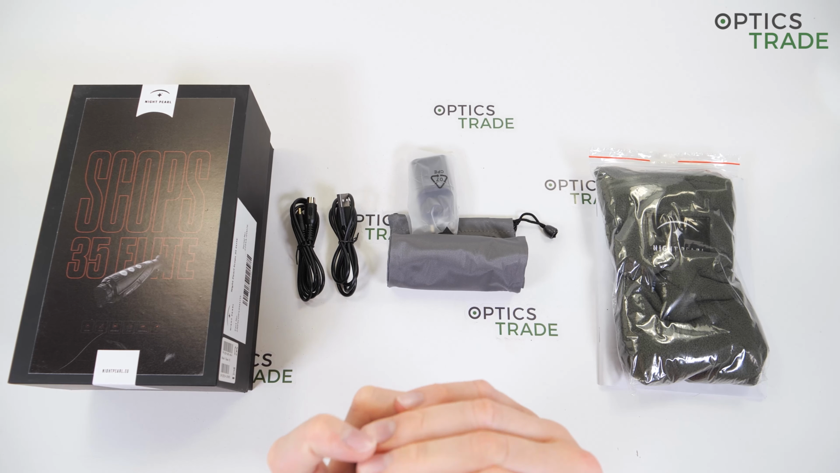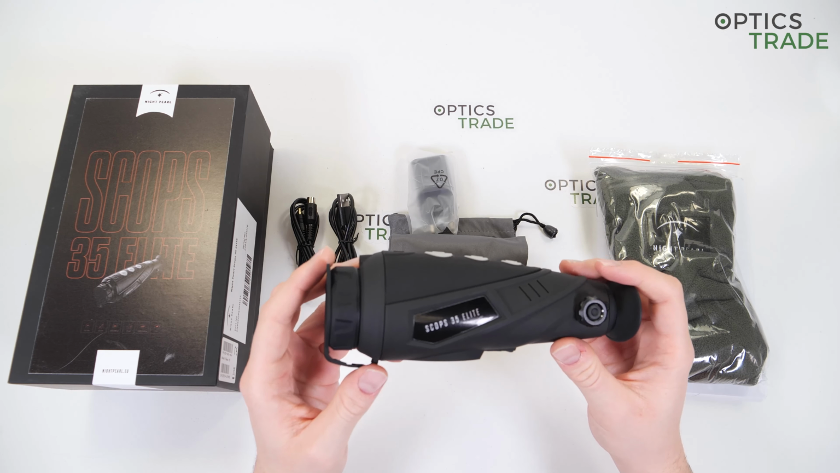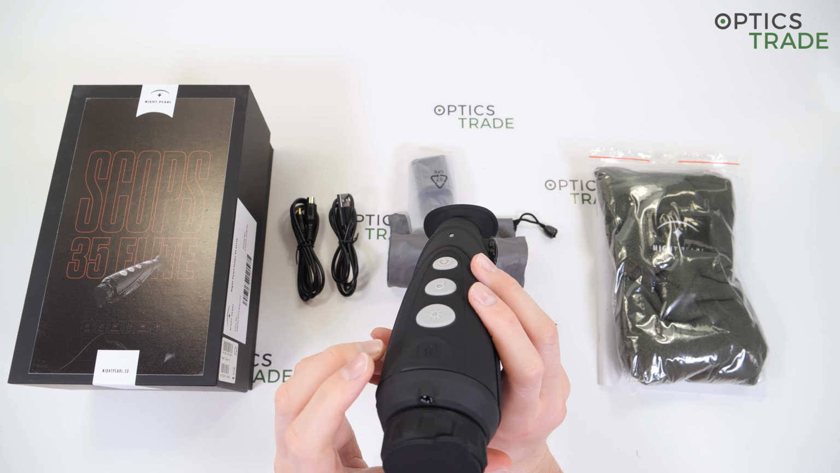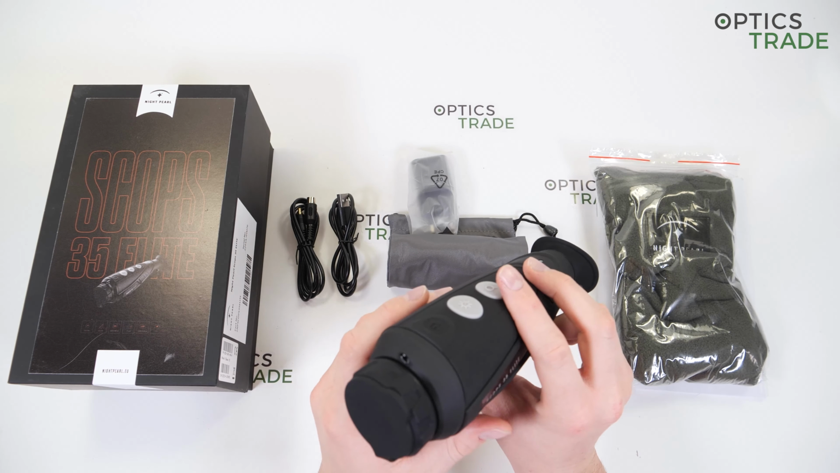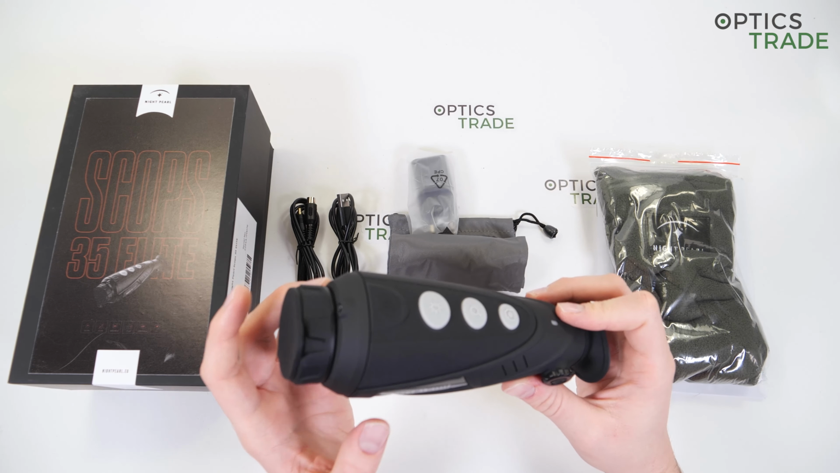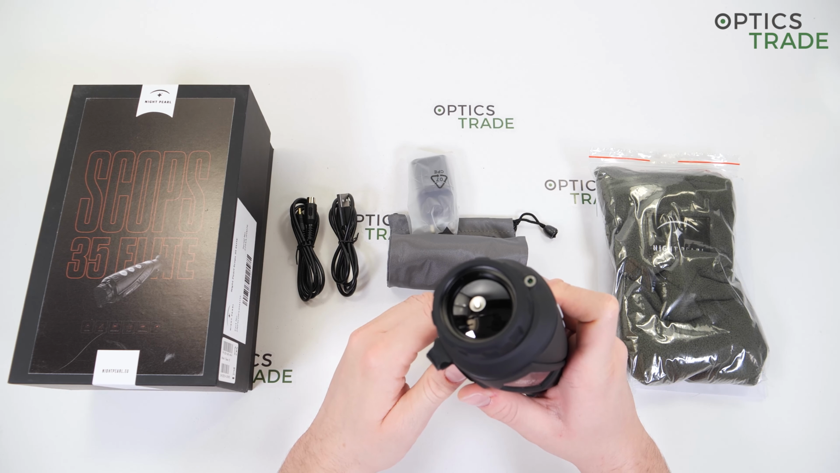The weight of the device is 45 grams, about average for this type of gadget. The length is 188 millimeters, and it measures around 65 millimeters in width and in height. Again, nothing out of the ordinary, pretty standard for this type of device. The lens diameter is 35 millimeters.